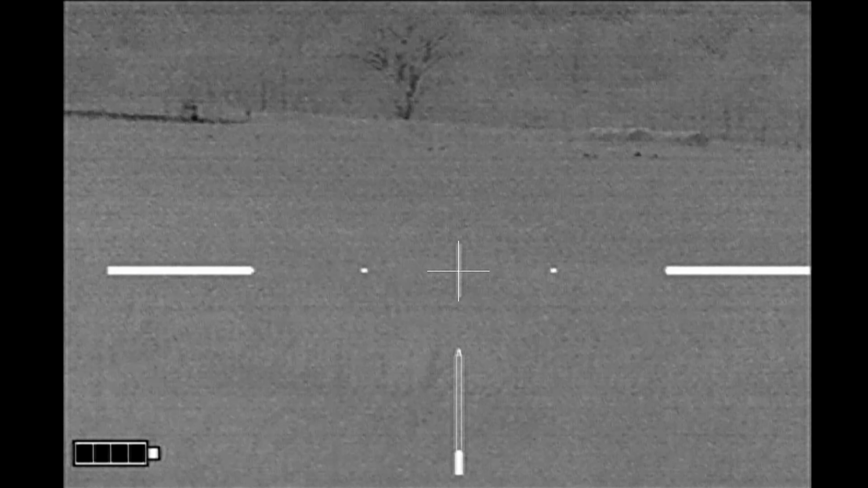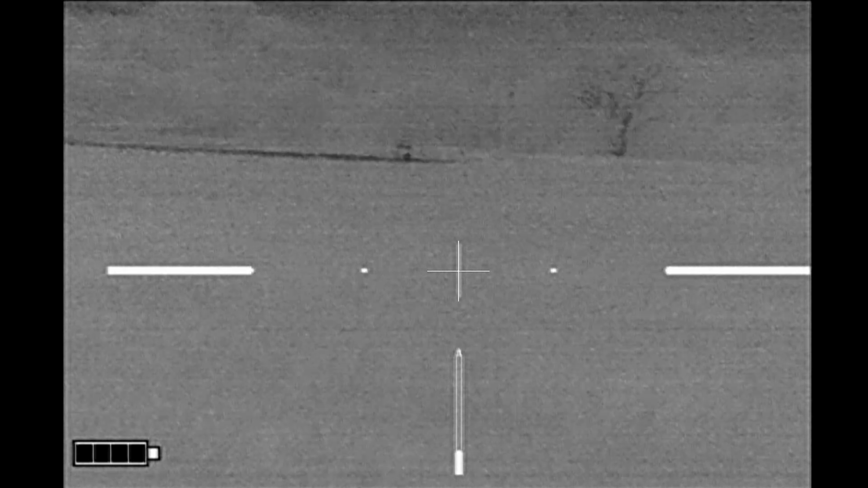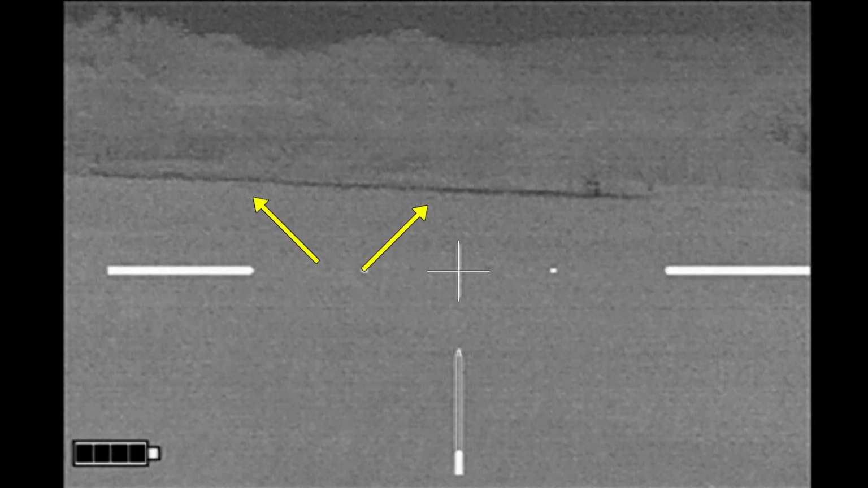And it is still twilight. And as I mentioned, it's still kind of light at this point. And there are a few more hogs. Those are going to be some smaller hogs.